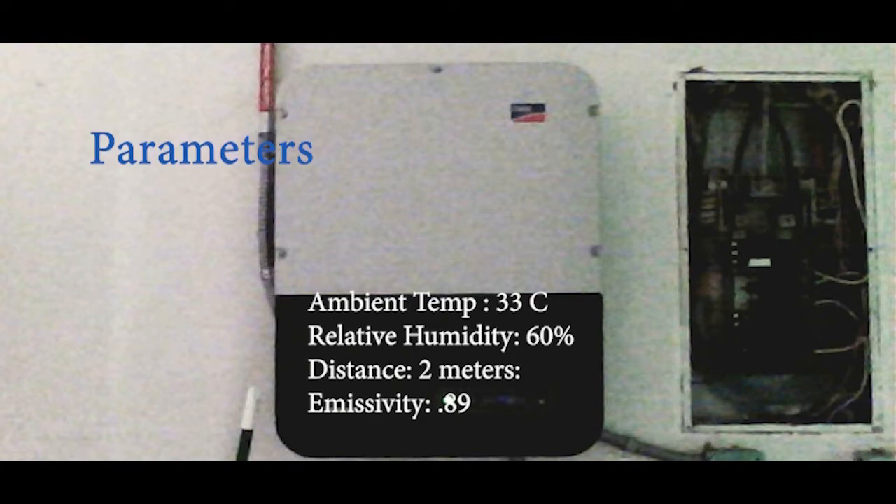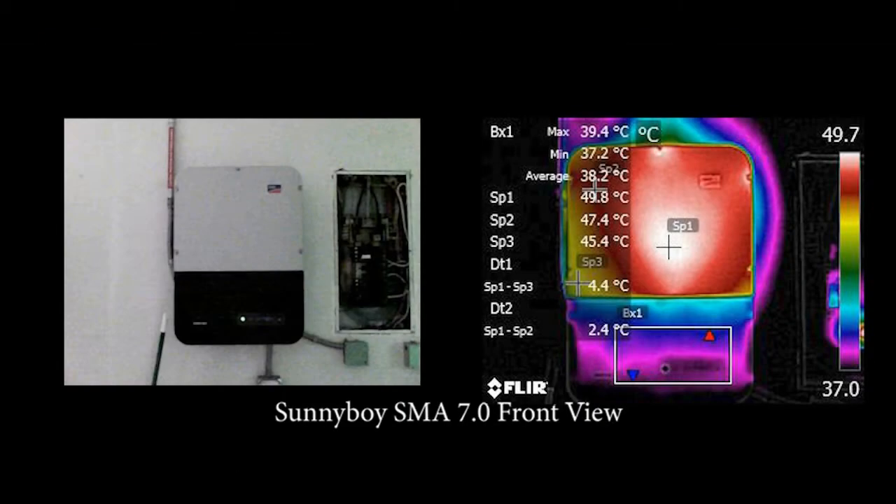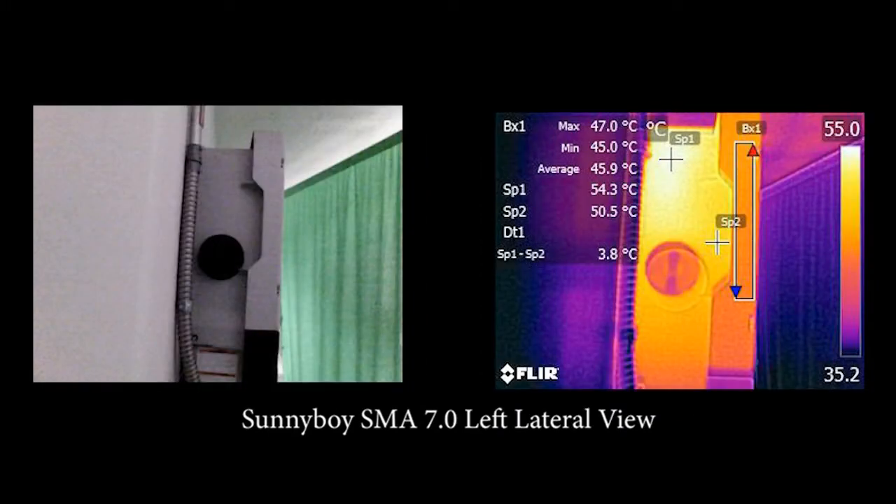Those are the parameters from which it was measured. And right away you can see that for this Sunny Boy SMA 7.0, there is a hot spot. That may or may not be significant, but you would kind of expect to see some increased temperature given the kind of work that it does. The hotspot is again on the left lateral view. There's a picture also of the switch that turns off the DC going to the inverter.